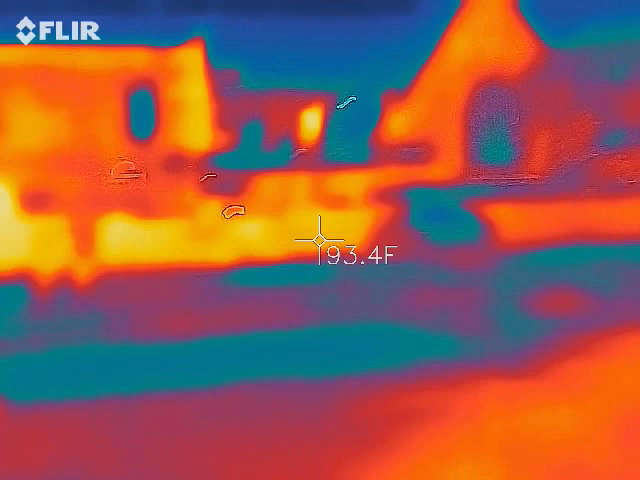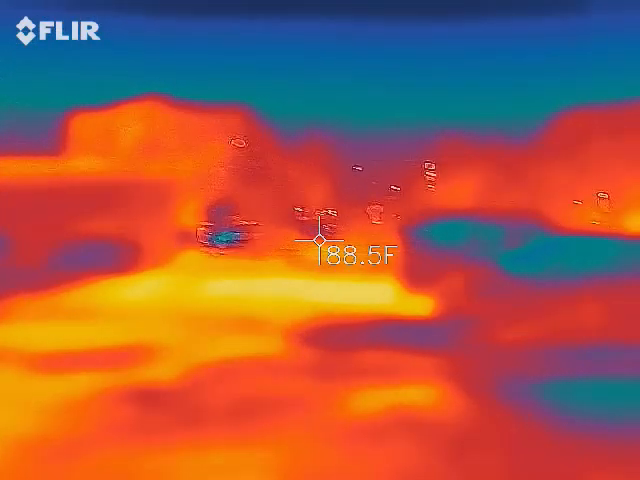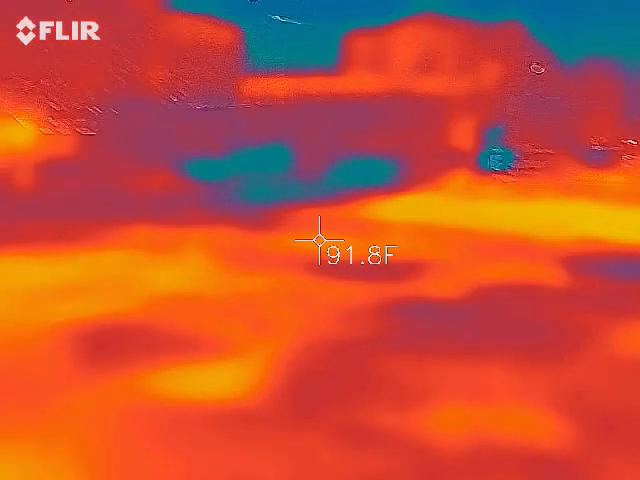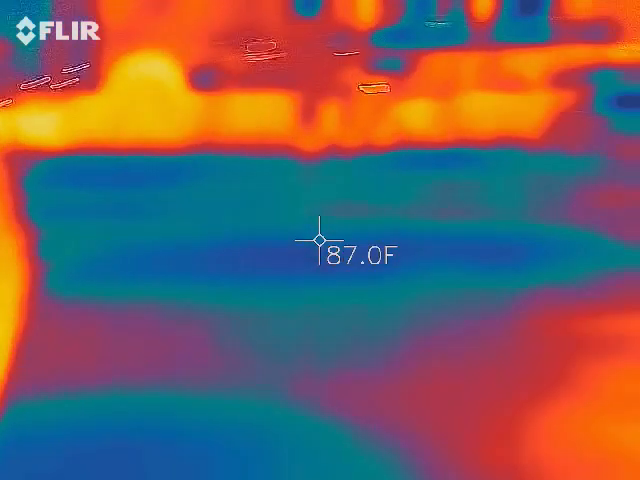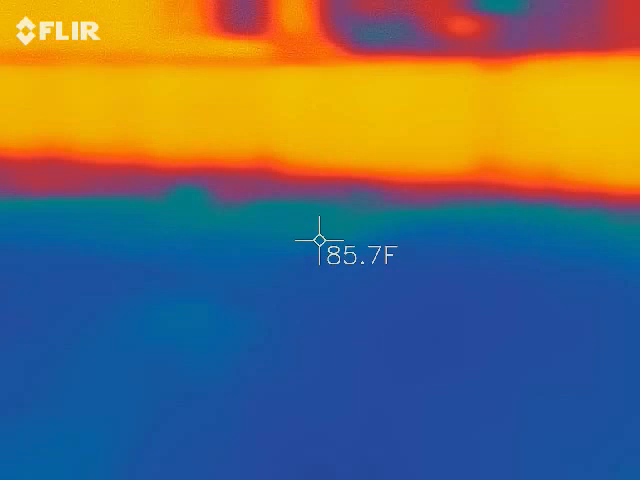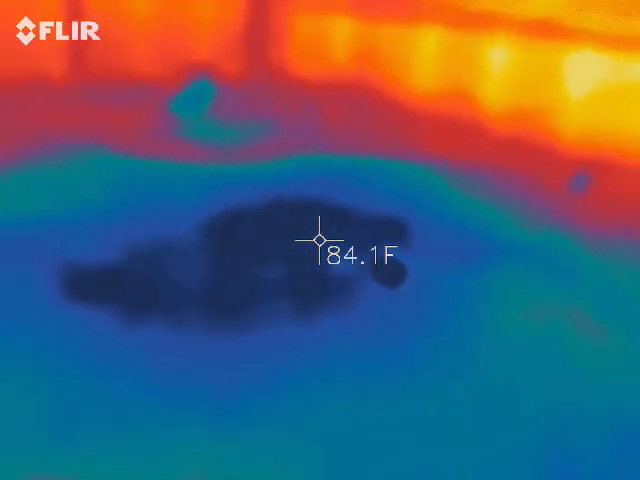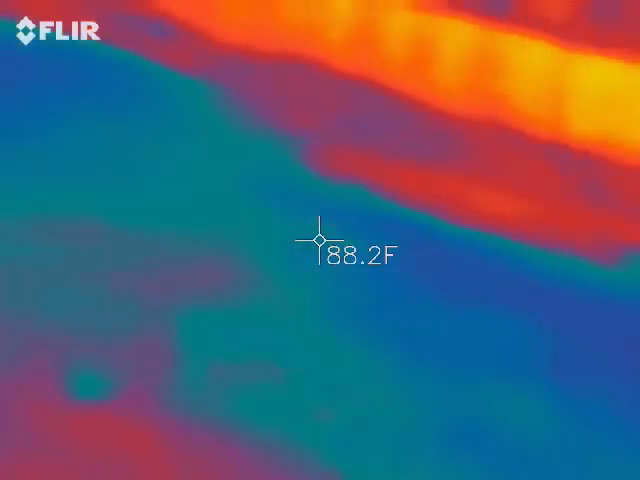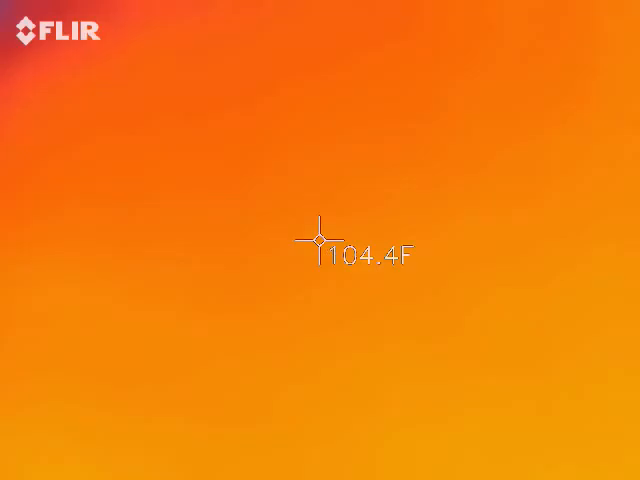Ghostbusters. I definitely got bitten on my ankle by a mosquito. Or was it a ghost? I'm getting bit. No, it was a mosquito. Okay. Look, this part over here is really cold. Goodness. But nothing in here. No ghosties. Found one, remember? Been recording.